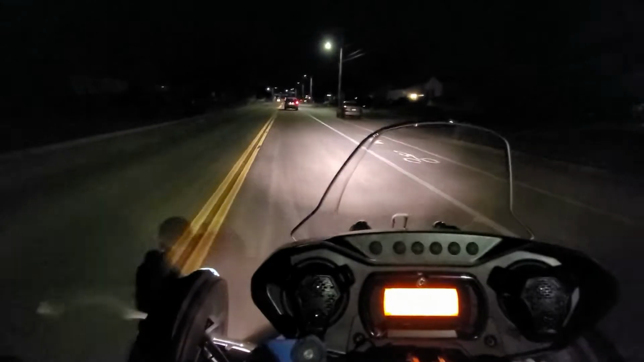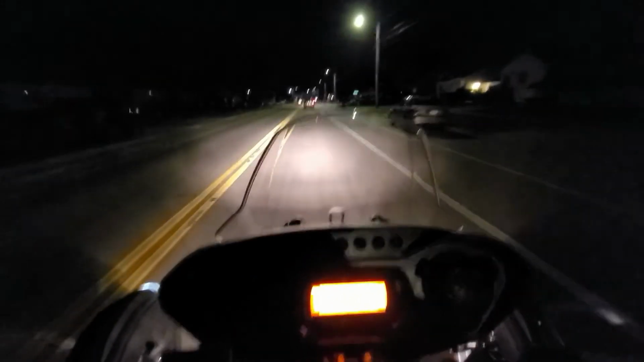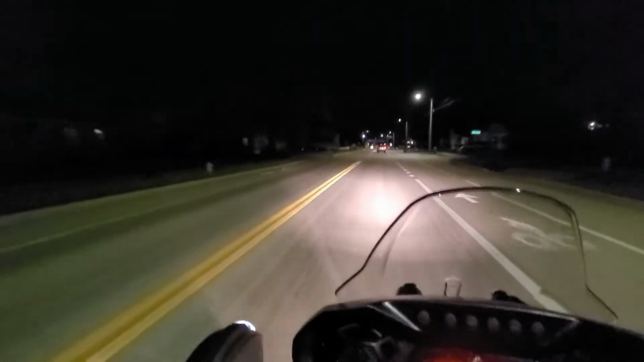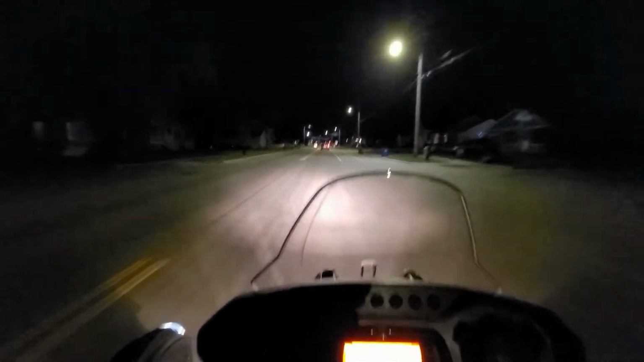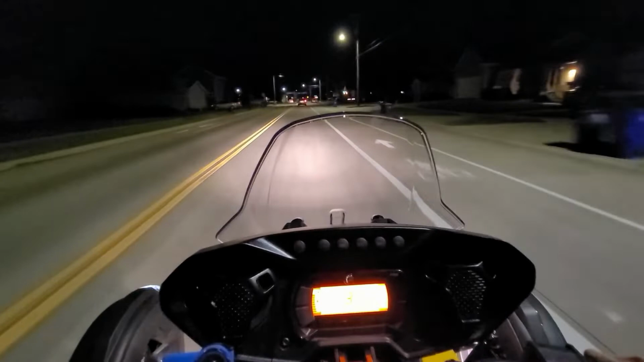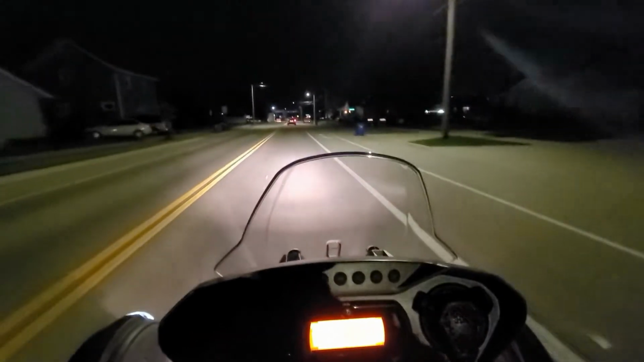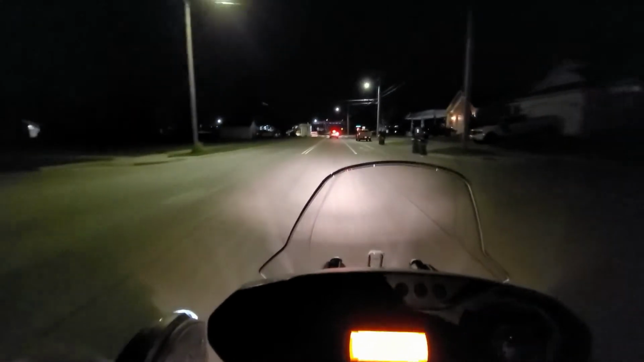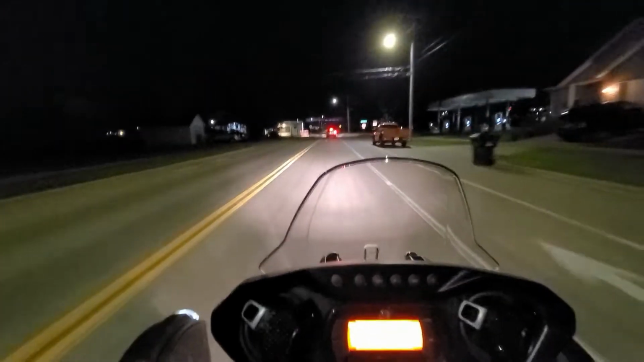And stay tuned till the end. At the end I show you where exactly all the lights are, the headlights. They've got lights on the fenders of the wheels, both in front, and your normal brake lights on the back. And then there's actually a little tail light underneath the back piece that illuminates the license plate. So I think that's pretty cool.